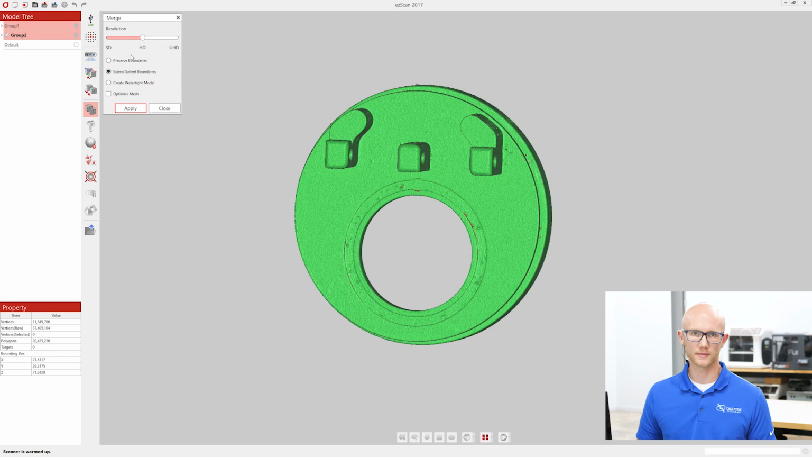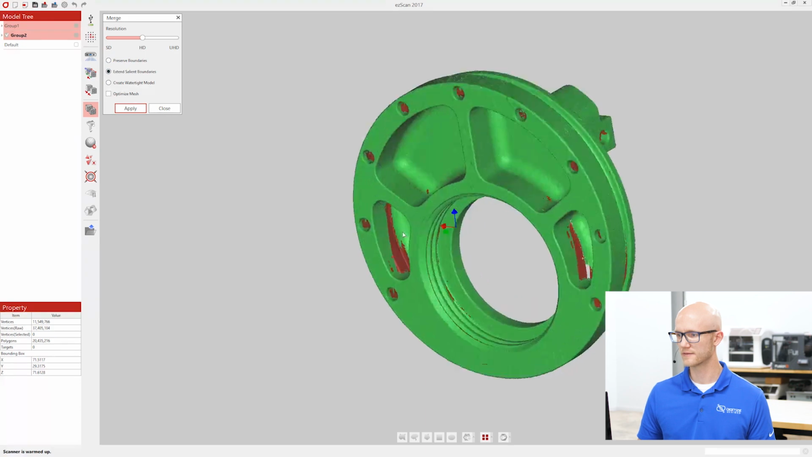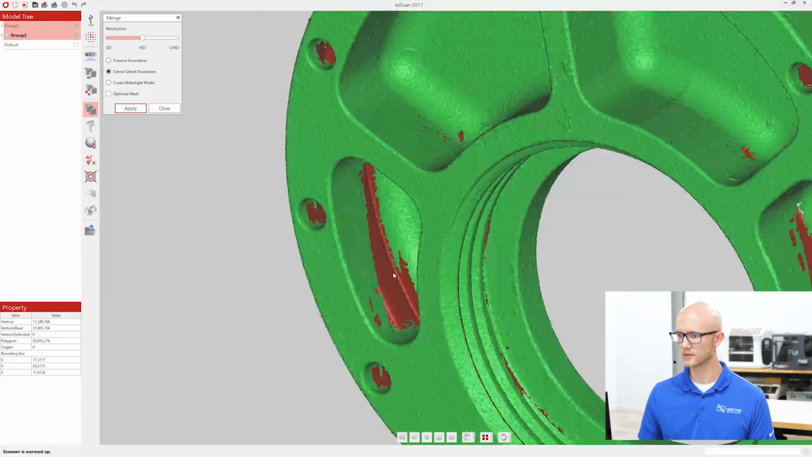There's a couple different options for filling holes. I'm going to leave it right here in the middle, but there is an option to tell it to not fill any holes at all and don't change the boundaries of anything. I'm just going to leave it right in the middle and click apply. And then that will take a couple of minutes. So I'll go ahead and fast forward here a bit, and then we'll look at the results.